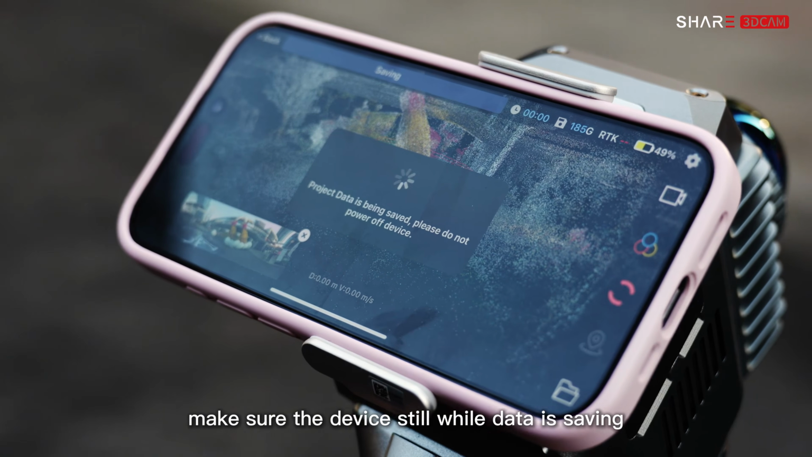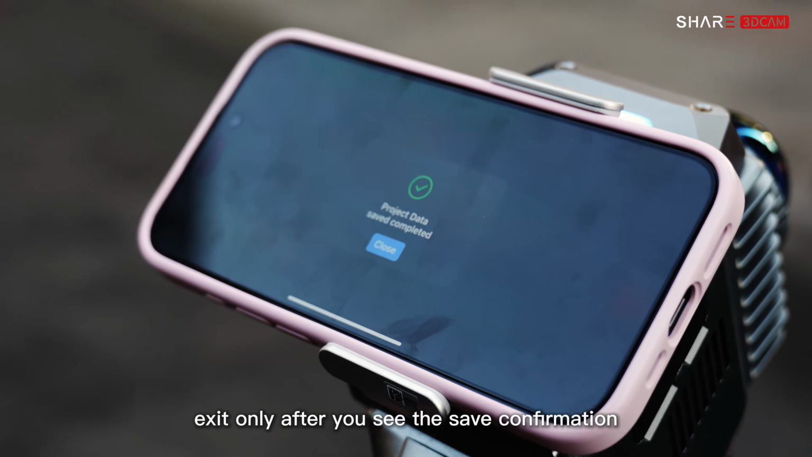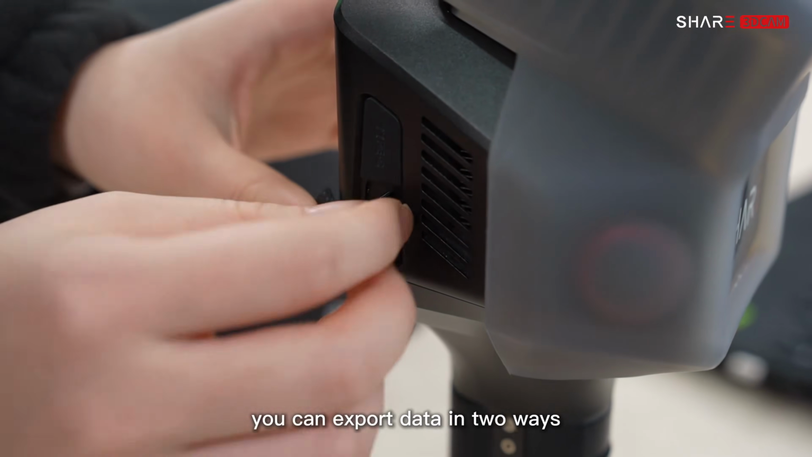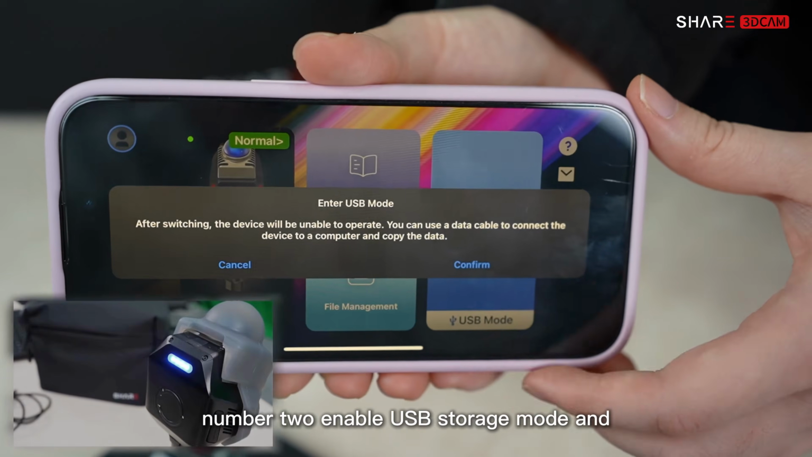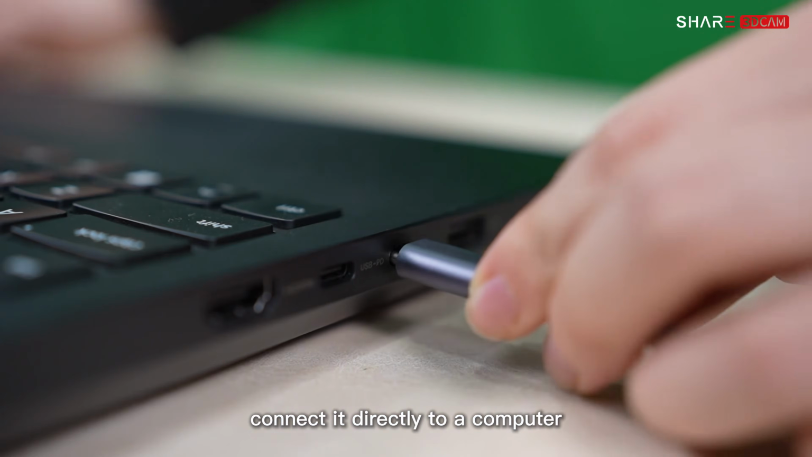After scanning, make sure the device is still while data is saving. Exit only after you see the save confirmation. You can export data in two ways. Number 1, use an SD card reader. Number 2, enable USB storage mode and connect it directly to a computer.